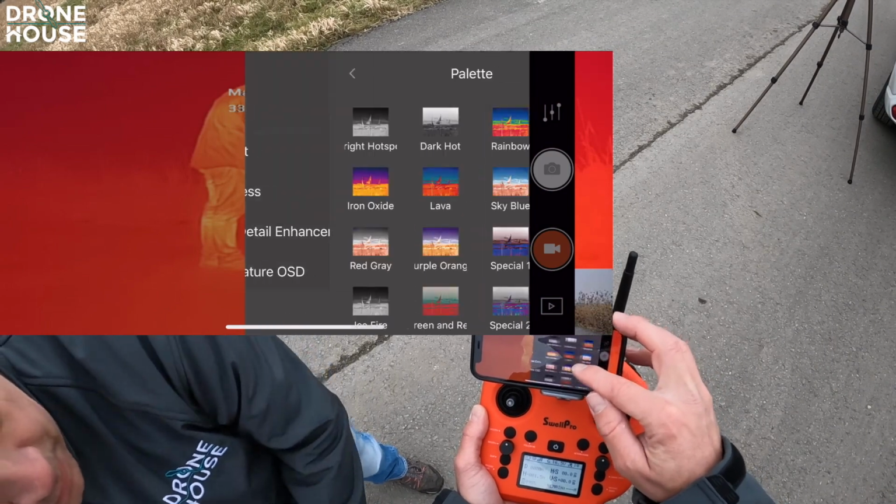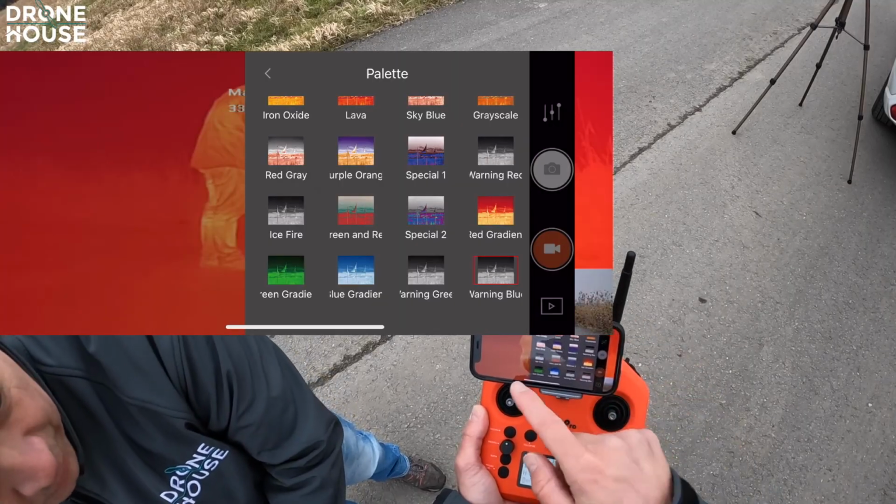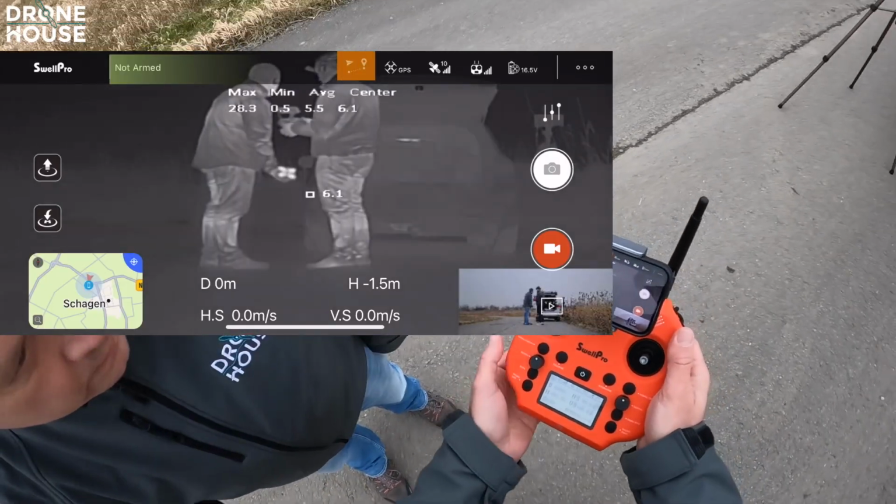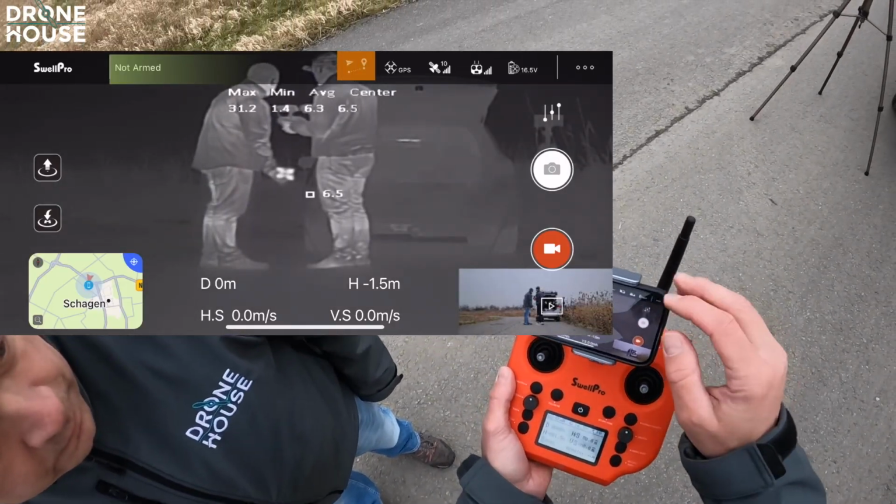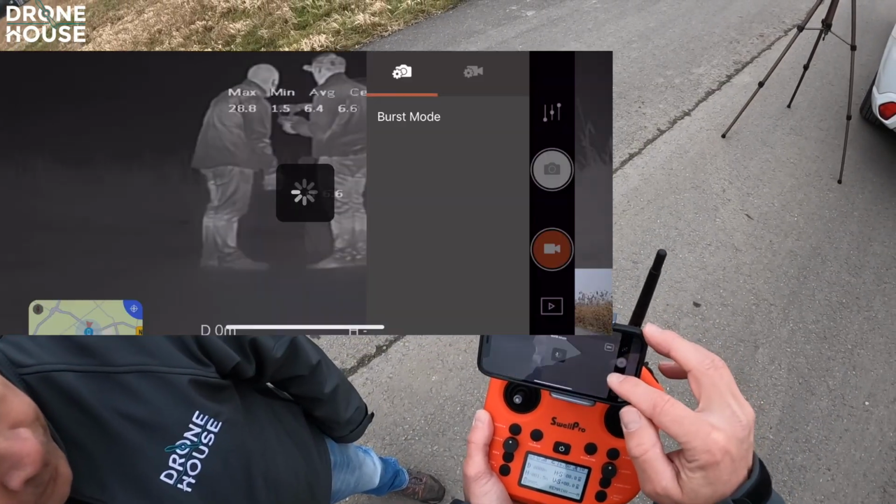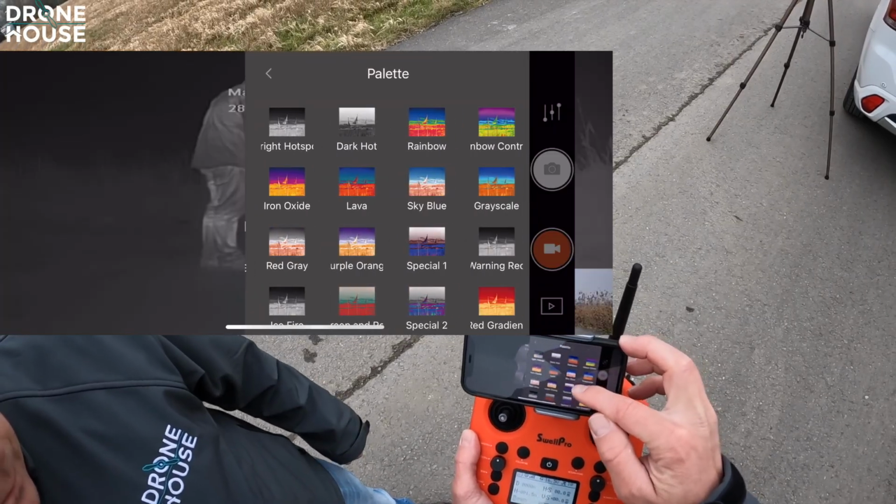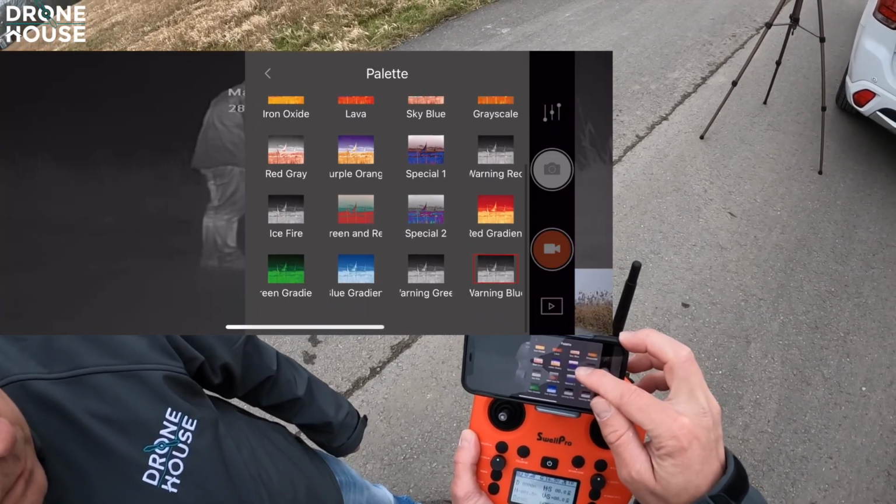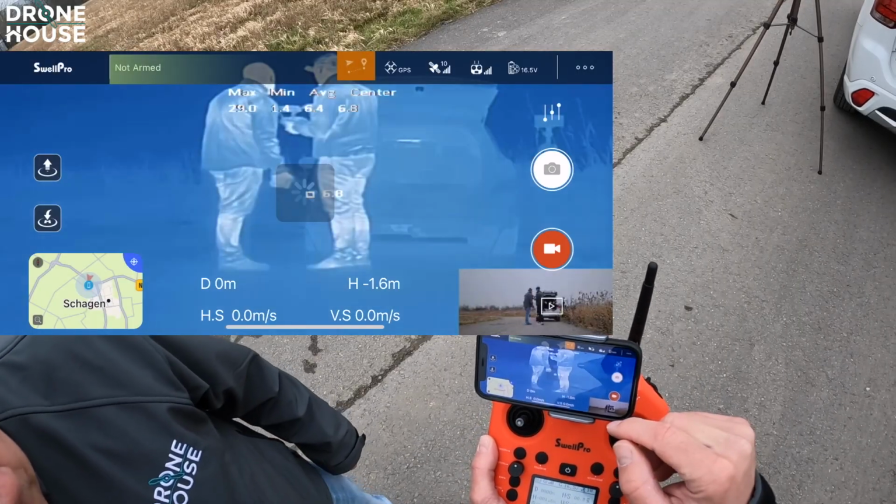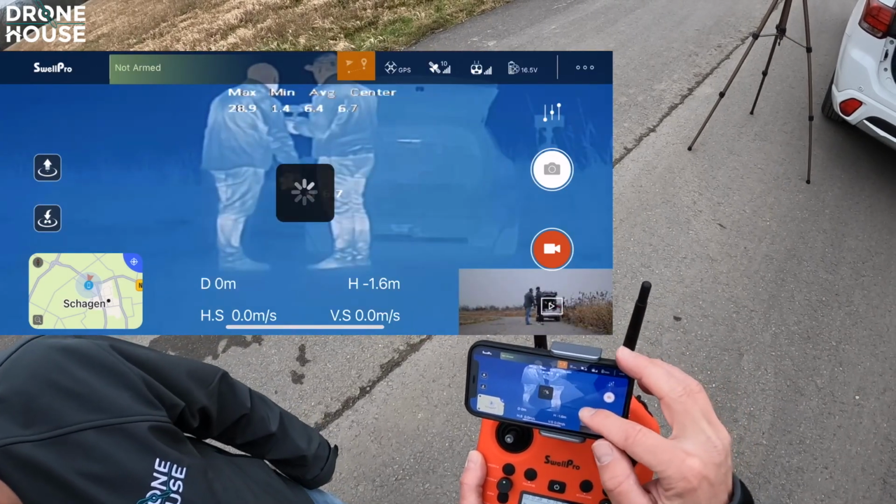But the quality of the thermal camera is good, because the eggs, they are not warm at all. They are a little bit warm, but it still finds them very well. Yeah, it's very accurate. So yeah, there are a lot of palettes. Let me check a few more palettes and then we go to the rest of the menu. I'm a little bit curious about this blue one. And I keep pressing the wrong menu, I'm sorry.